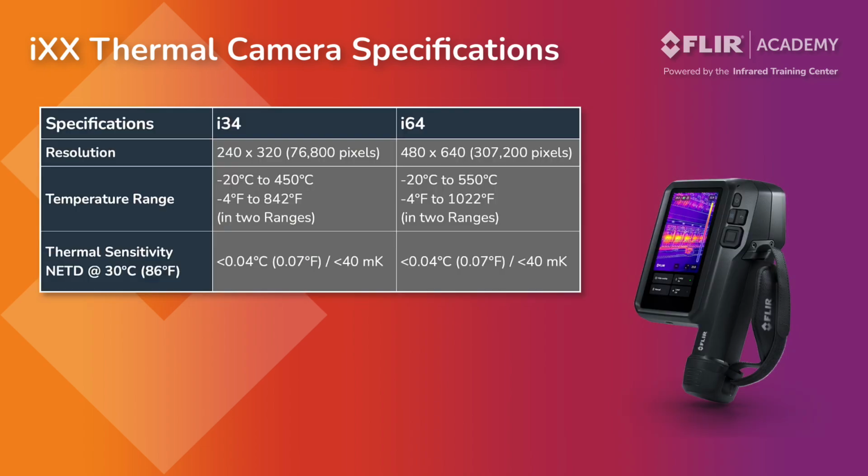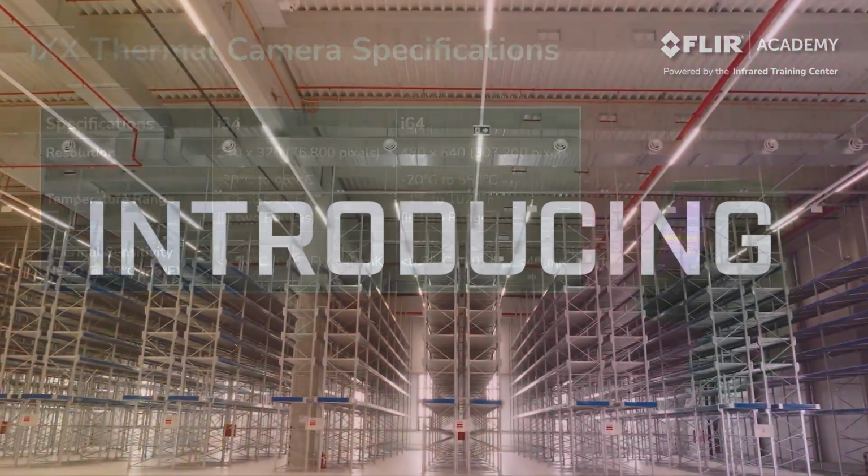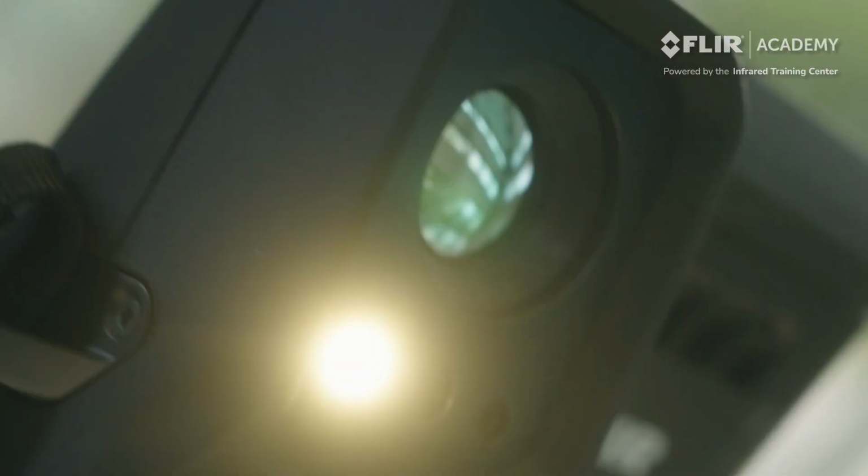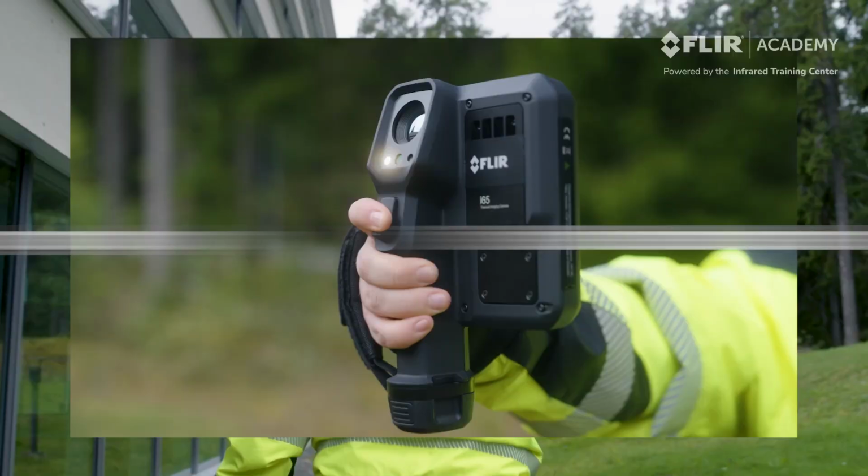The iXX series thermal camera is designed for building energy audits, indoor commercial electrical surveys, and related mechanical applications including motor and pump inspections. The iXX thermal camera comes in two configurations, the i34 and i64. It is also the world's first app-enabled thermal camera, an entirely new class of thermal imager that combines the functionality of a smartphone with the features of a professional infrared imaging system.